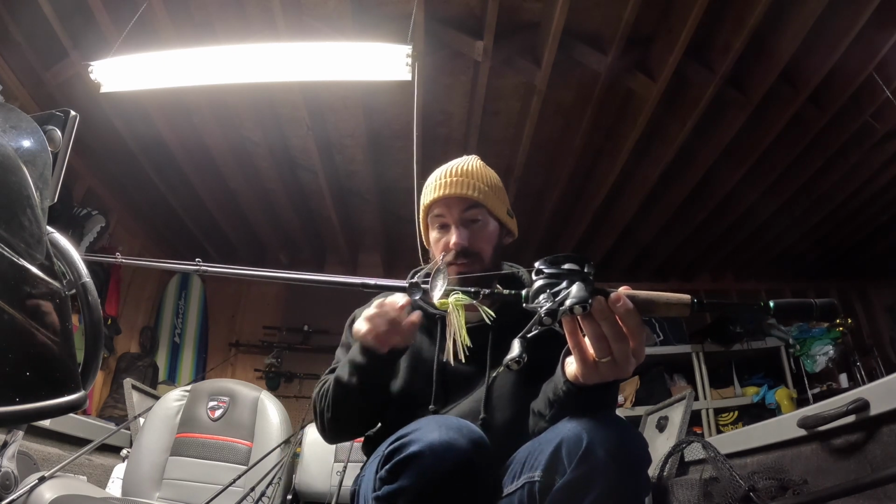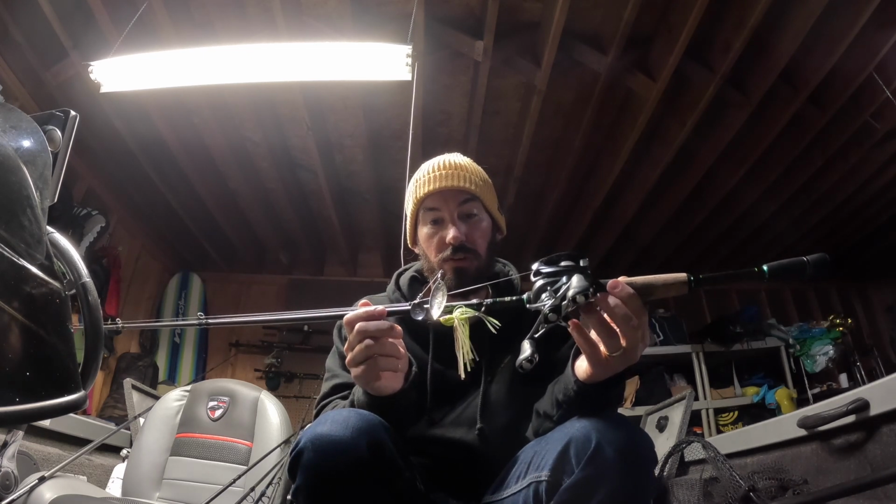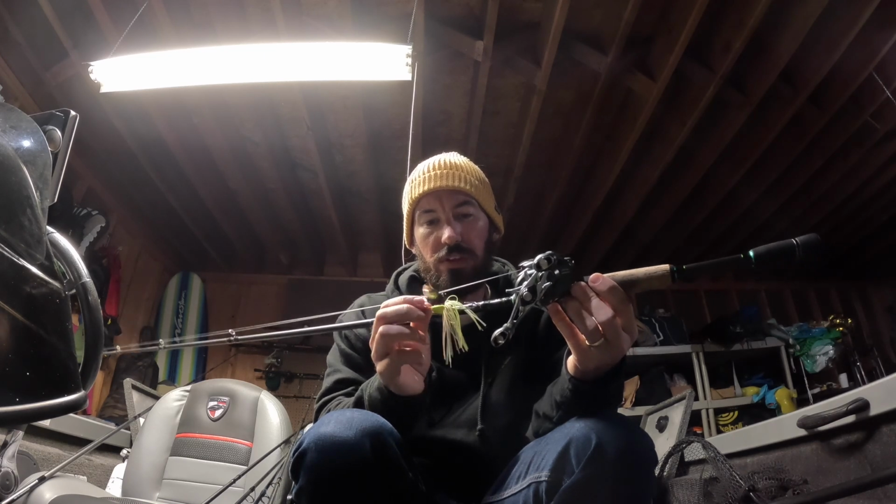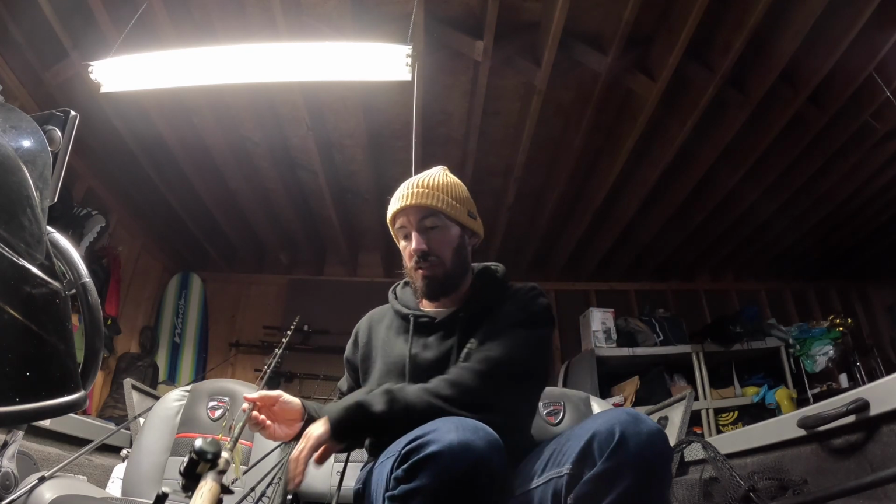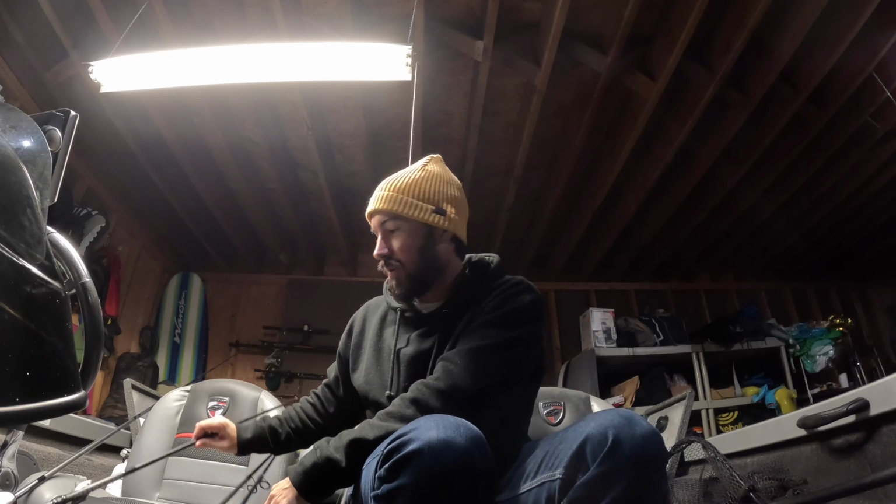Both the jig and this got me bit often in the early winter. This is the Z-Man. I don't remember what the name of it is, but it's got a Colorado and a Willow. But I've also fished double Colorado, double Willow. All different variations.